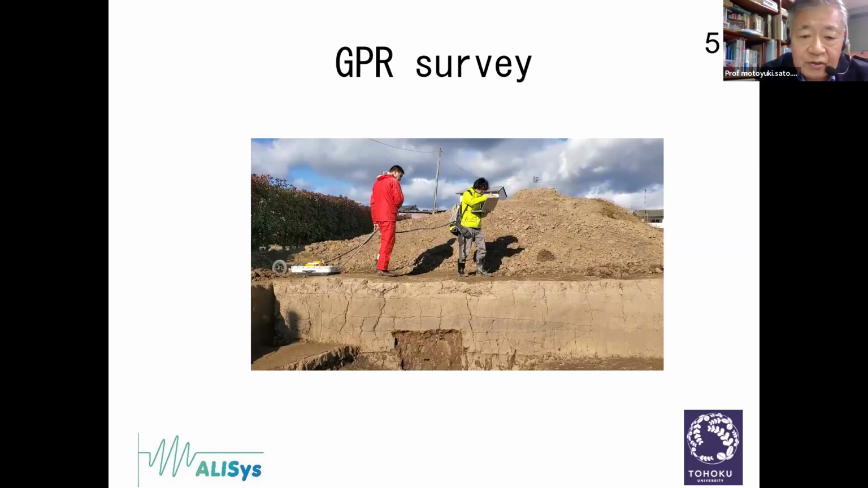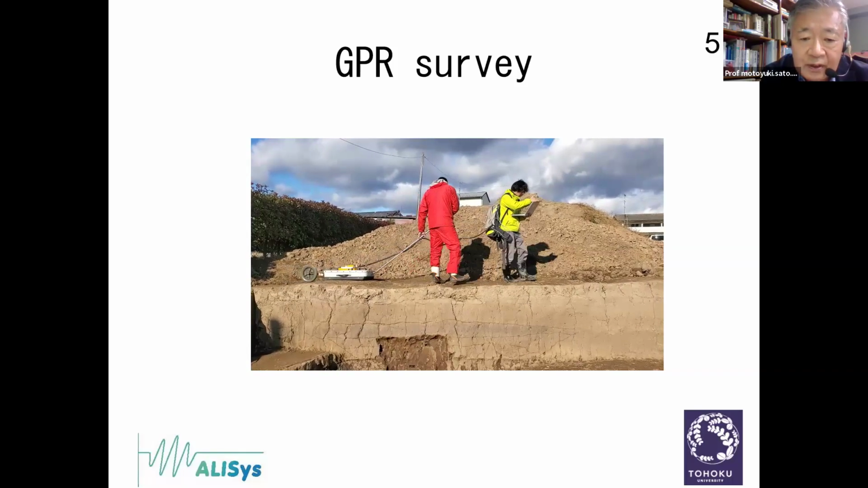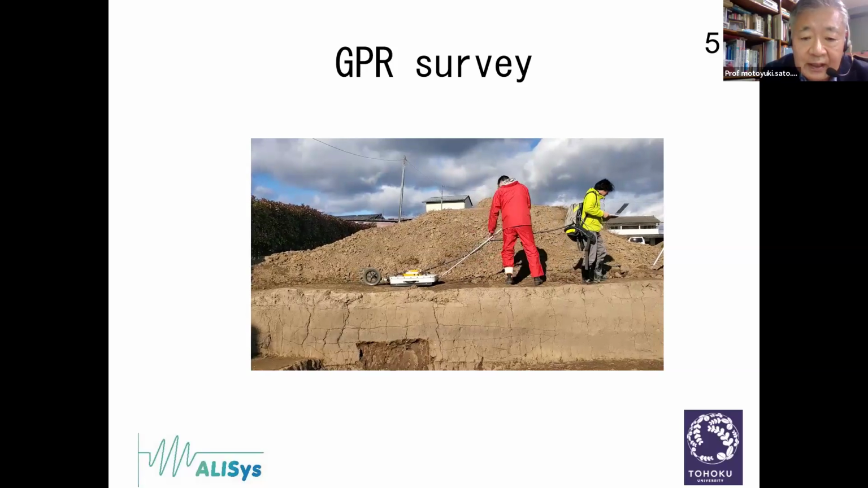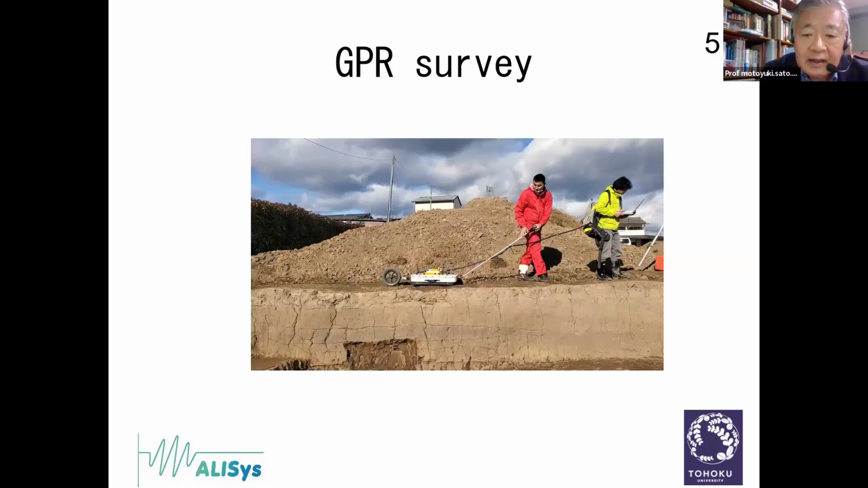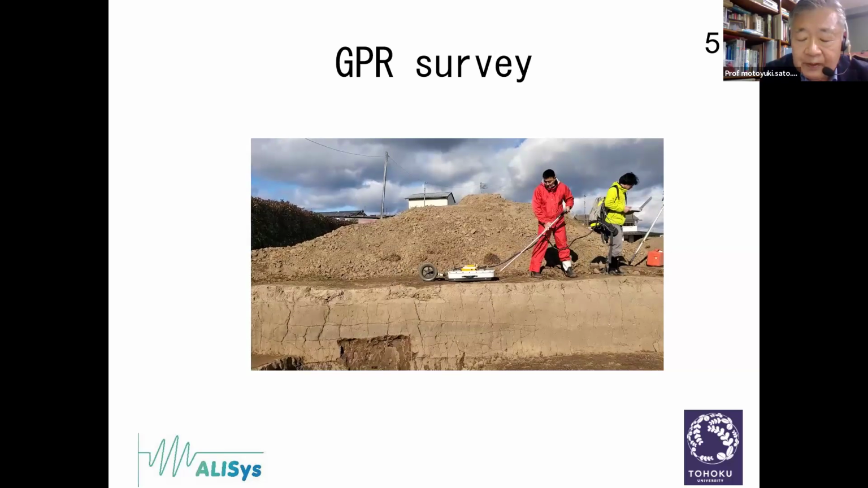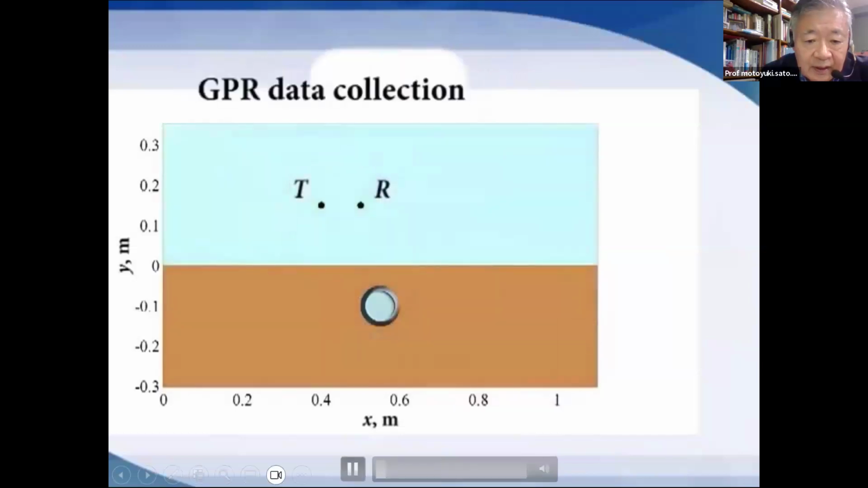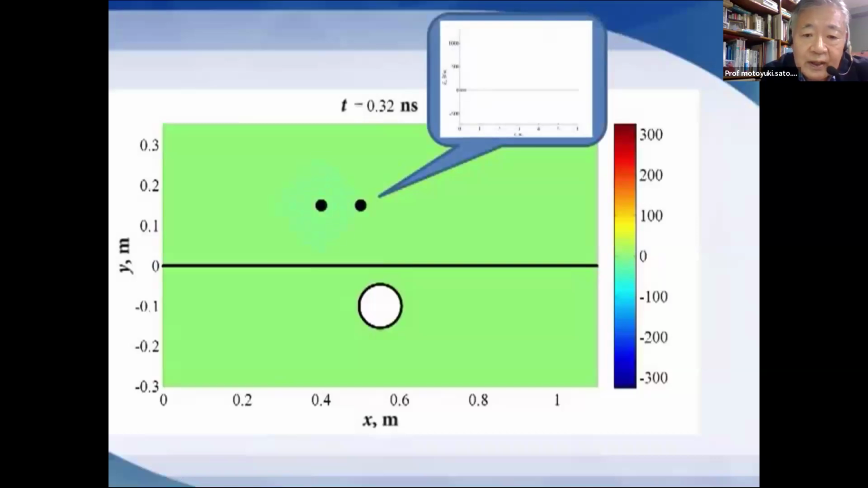You can see our students are moving the GPR equipment on the ground surface. If you transmit electromagnetic waves from the radar antenna and they are reflected from the target in the subsurface, we can measure the travel time from antenna to target. That is basically what a GPR survey does. This is another animation of how GPR data will be acquired.